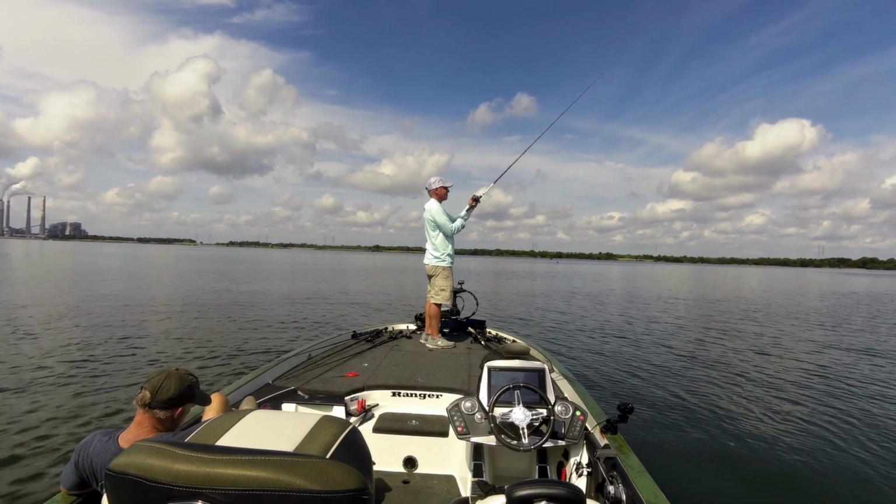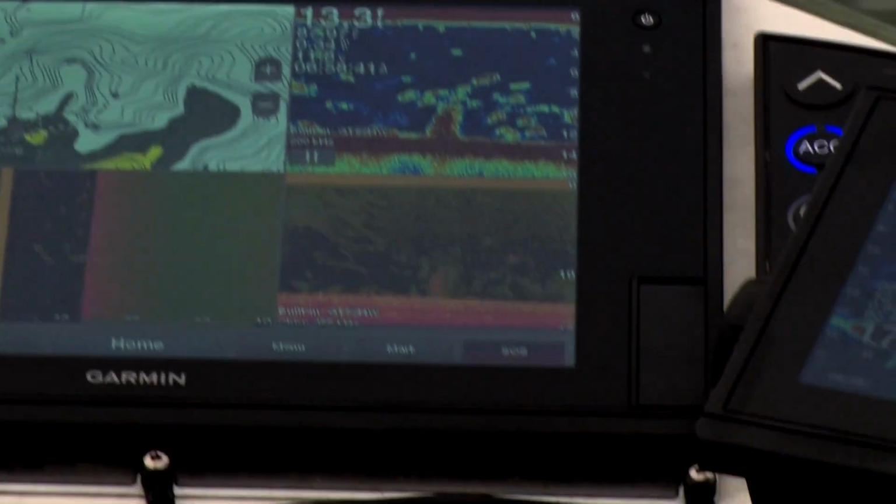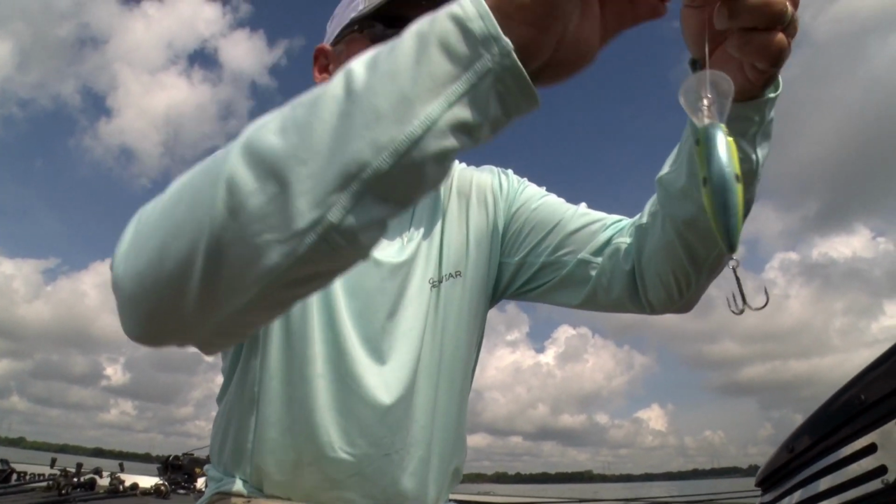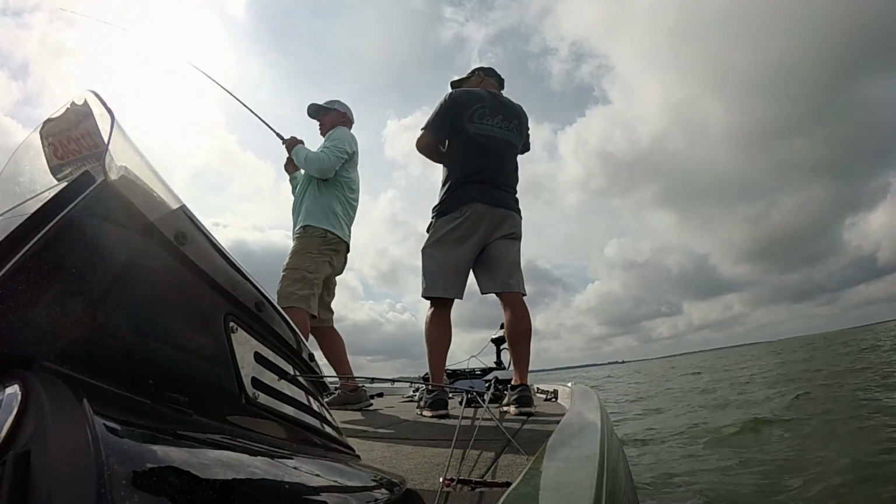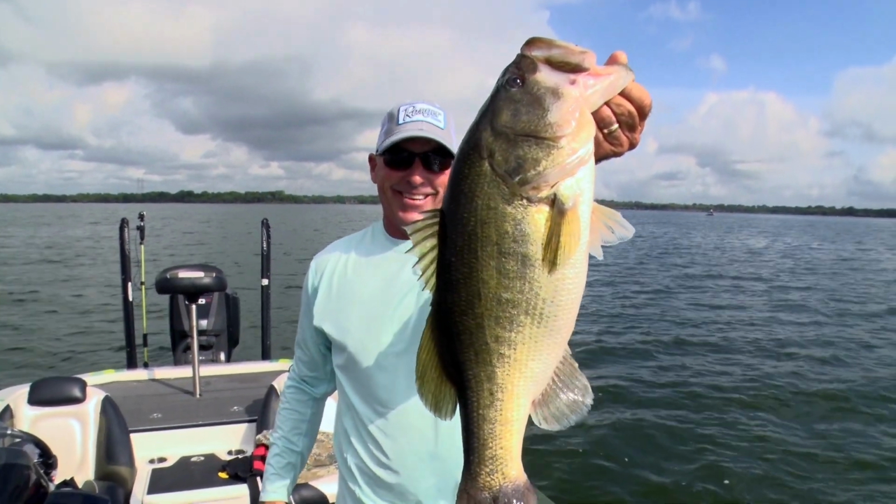Fayette County Reservoir, a power plant lake about halfway between Houston and San Antonio. It's got a good reputation for having plenty of bass, and it's a great place to hone your skills. Today, Clark is targeting deep structure fish with his Garmin electronics and a Strike King 6XD crankbait.